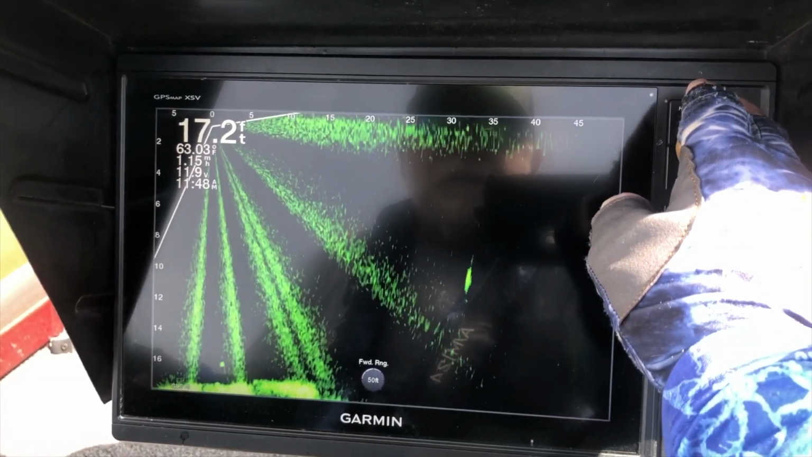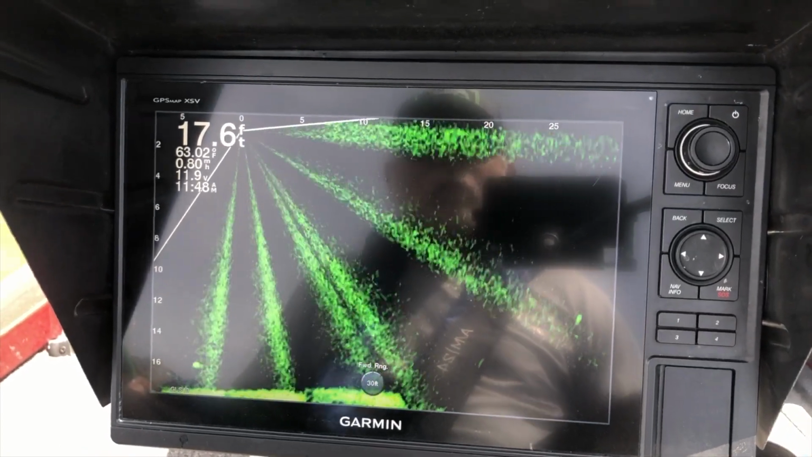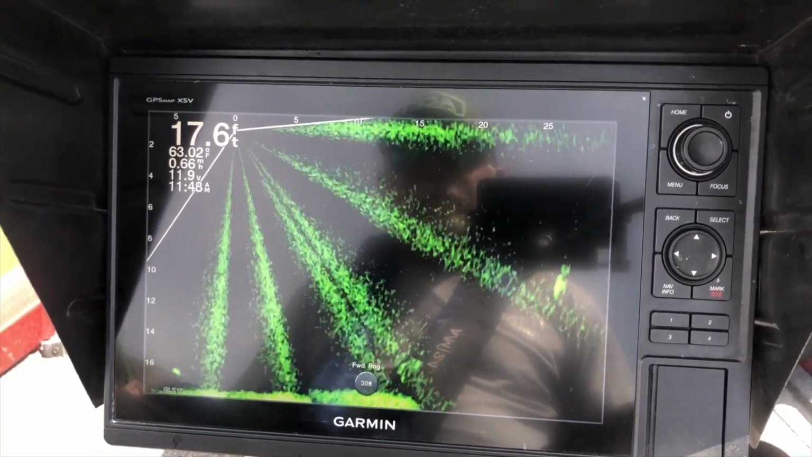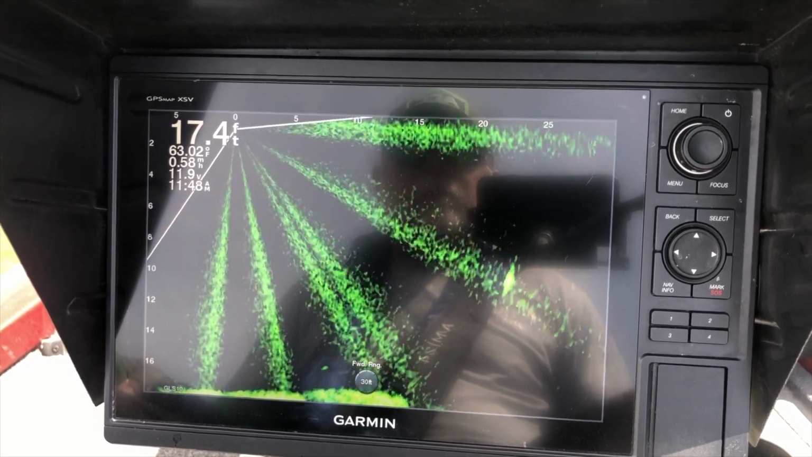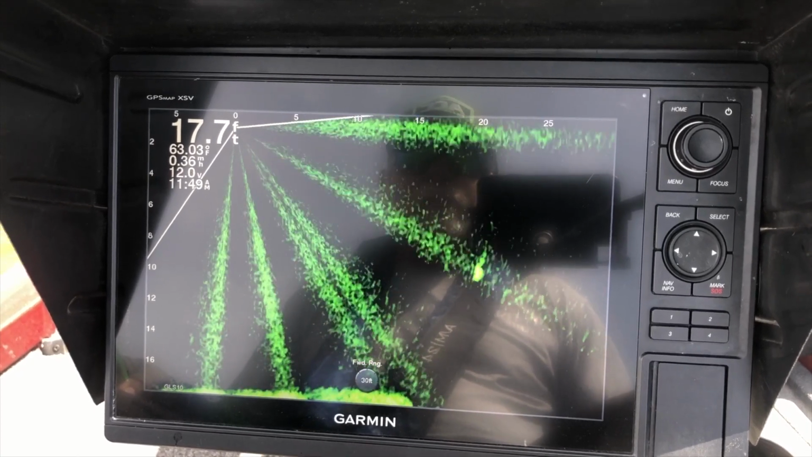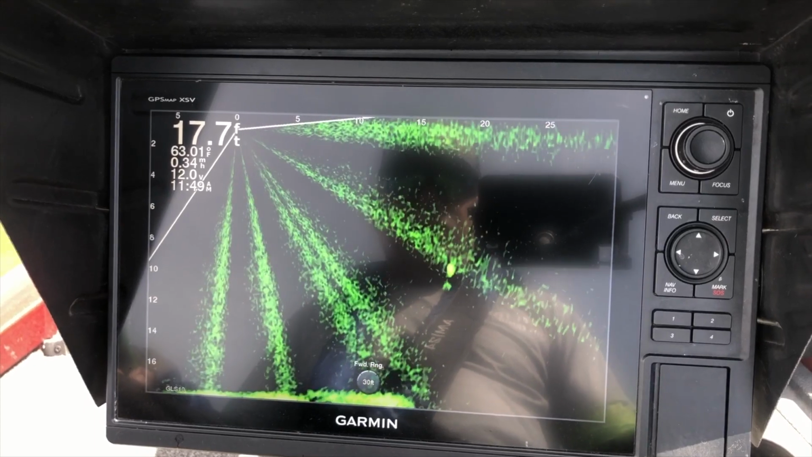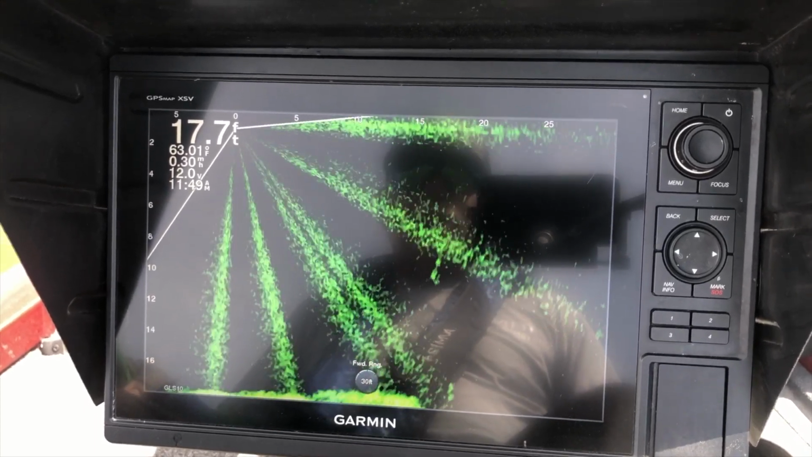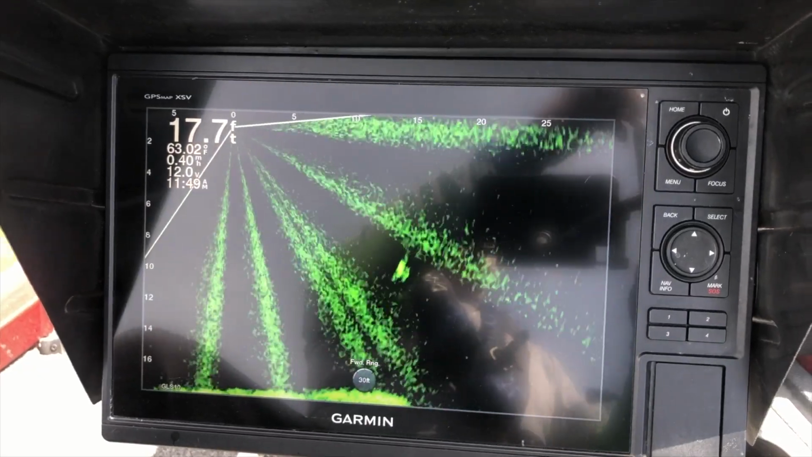Ooh, y'all see that? Ooh, that is a fatty right there. Into the wind. 8 feet down. He has got catch me written all over him. All right. Let's see here.